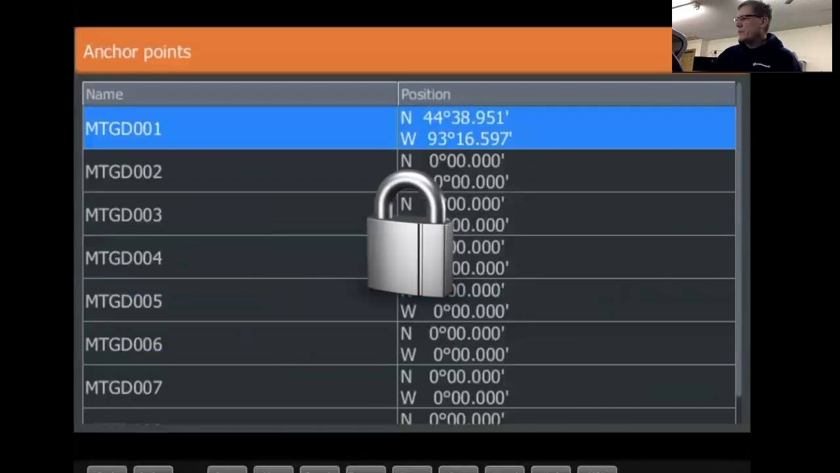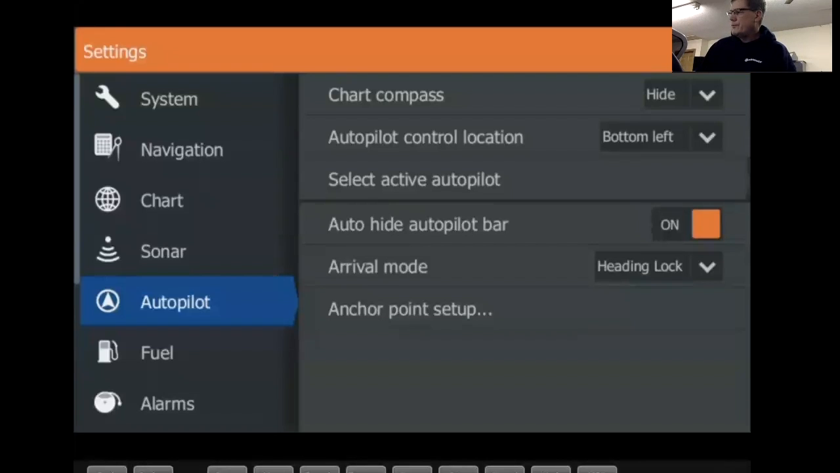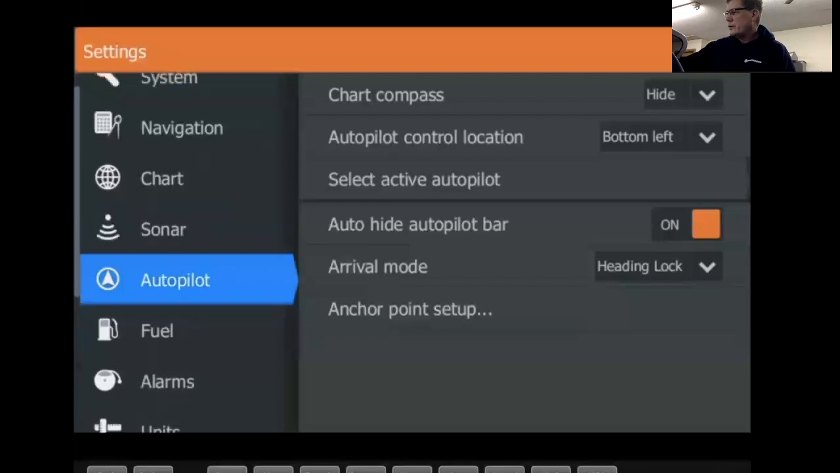Anchor point setup. If I have any, you'll see if I have any waypoints stored up in my actual motor itself. This is where it will be. So you see MTGD motor guide 001. So this is a waypoint I created in my fob. It's in my unit, up in my fob. So it's actually stored in the unit. But when you're sitting at your screen on XI5, I use the waypoints on my sonar to go to things like that, and you can do a go to. I'll show you a little bit here about how that works.